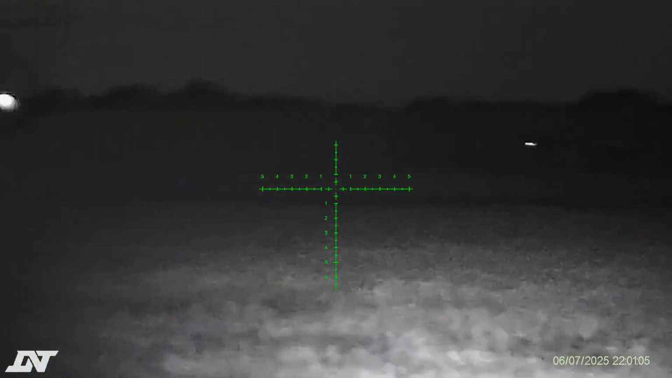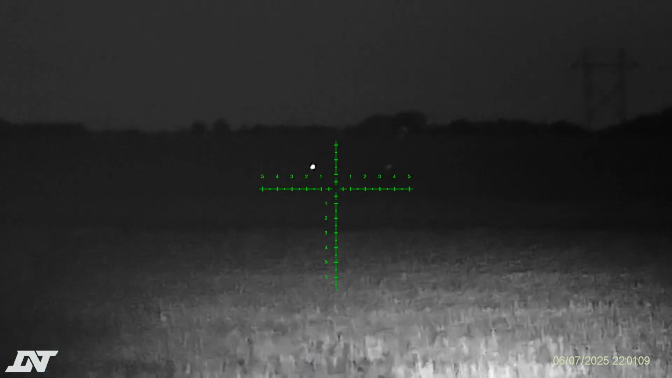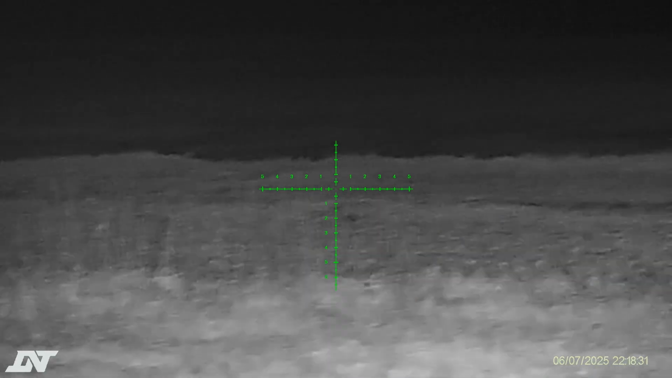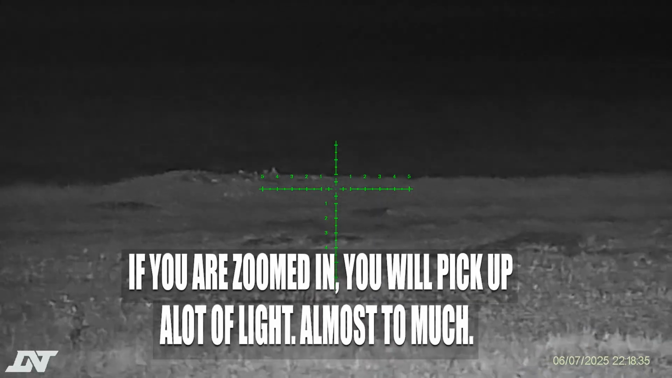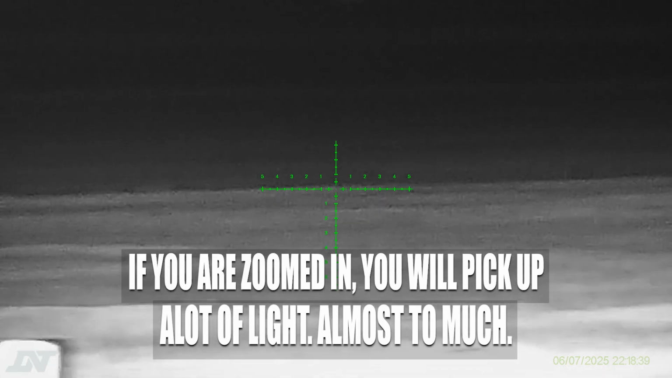As far as night goes, I haven't had a ton of time with this, but I have taken it out. In fact, I took it out last night and just went out to a mile section and just kind of scoped it out with a thermal. It takes some getting used to. I'm not going to lie to you. It does take some getting used to.